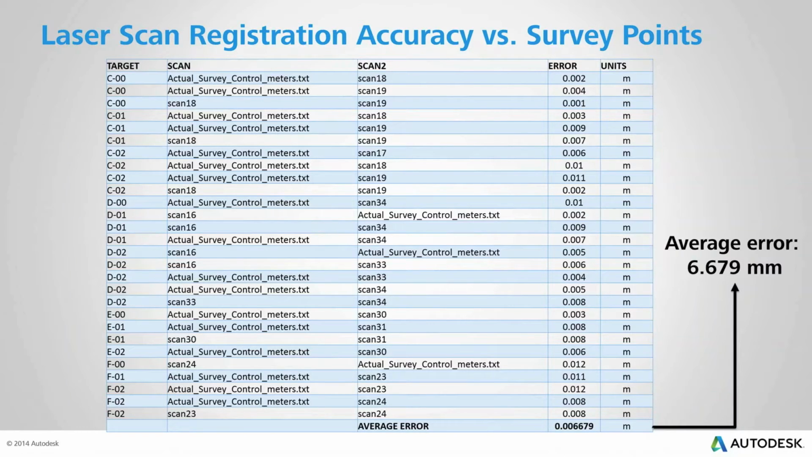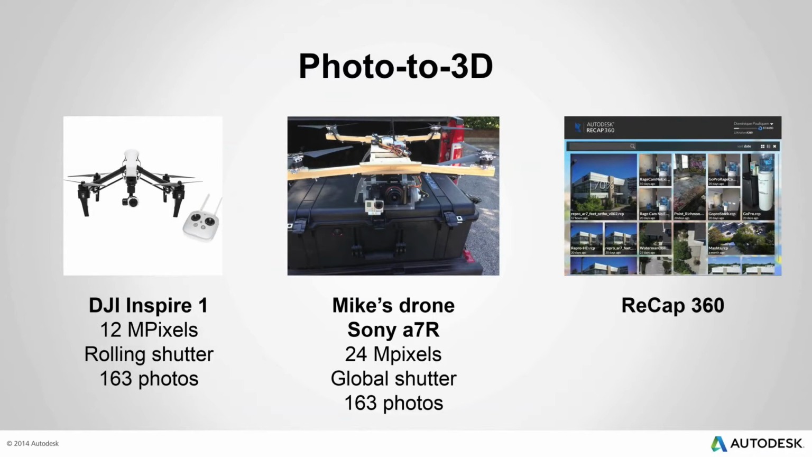All right. So this is what we wanted to say about these laser scans. This is again the ground truth that we will be using now to compare to photo-based models. For the photo to 3D aspect, we use 2 drones. One is a commercial drone, a DJI Inspire 1. It's one of the most successful prosumer devices. Price is around $3,500, so let's say $4,000 with suitcase and everything.